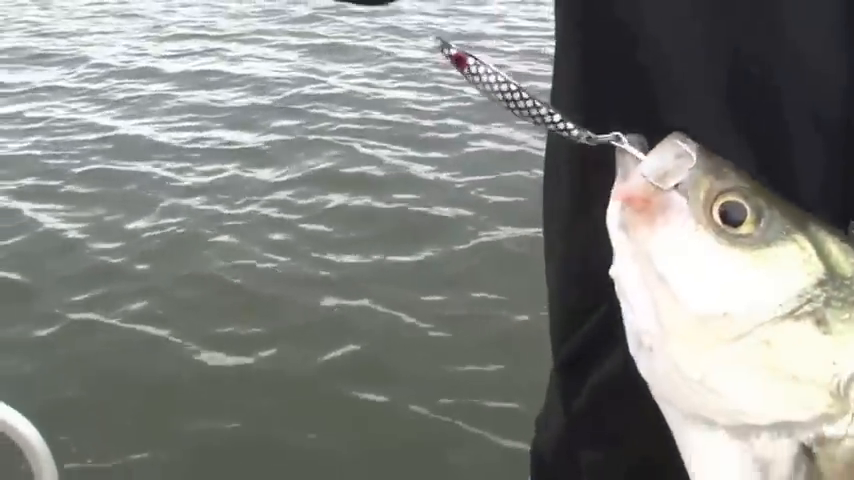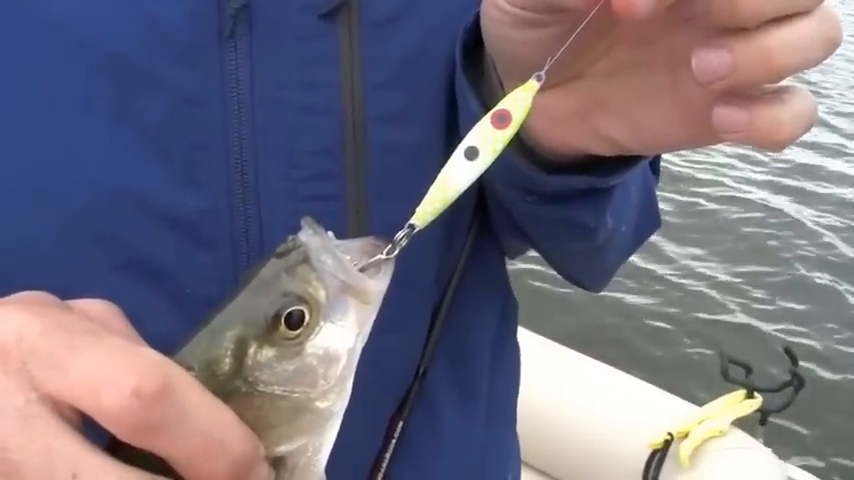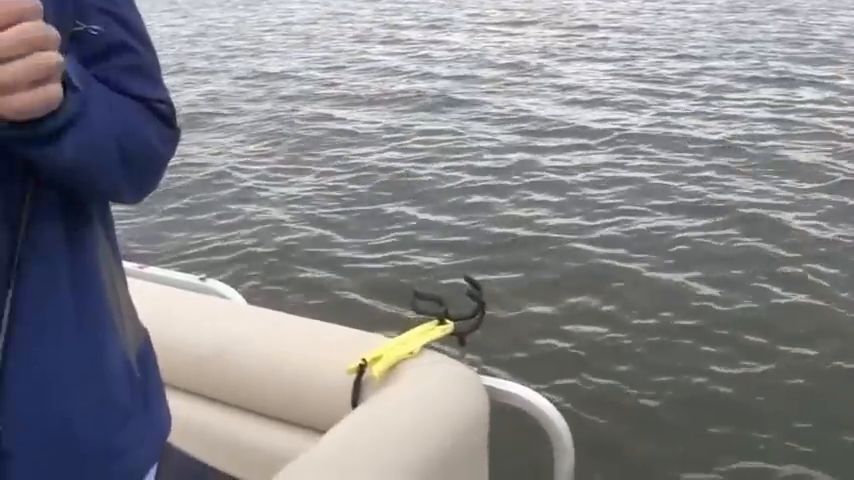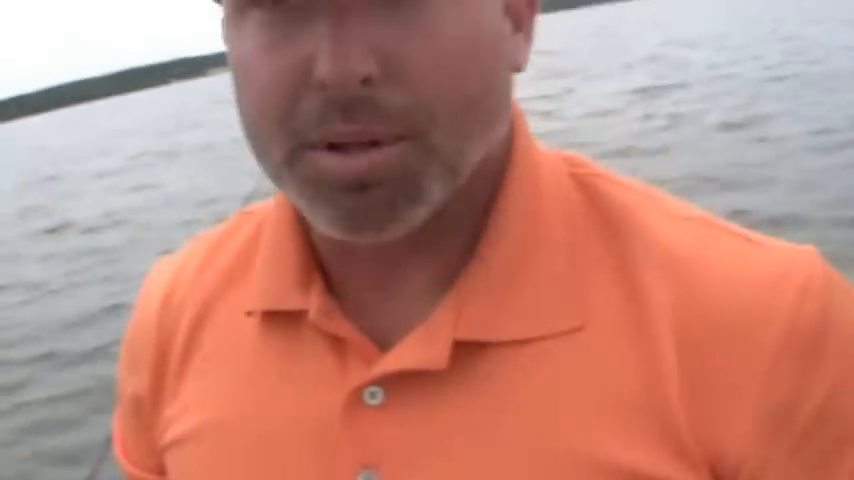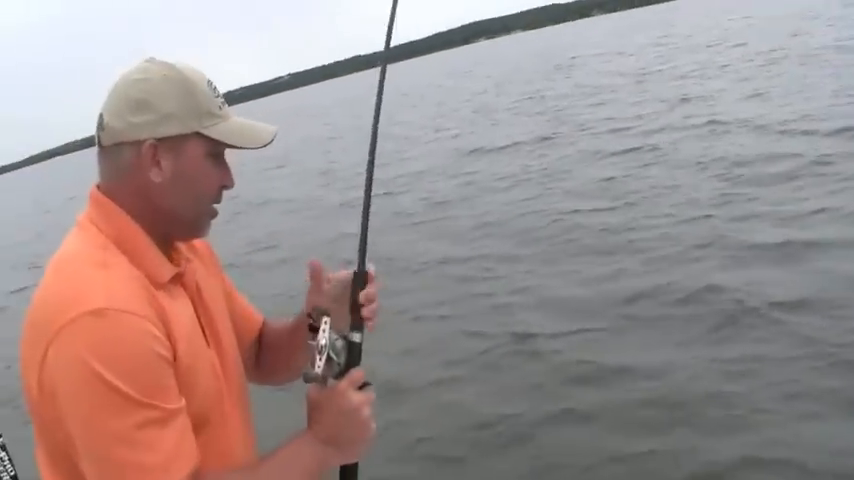The black 1/2 ounce. Lance has got the chartreuse 1/2 ounce. And I had 2 fish at a time on mine. I'm going to give this camera to JR and let him show. I'll show you the bleeder jig that we're using when I caught this fish.